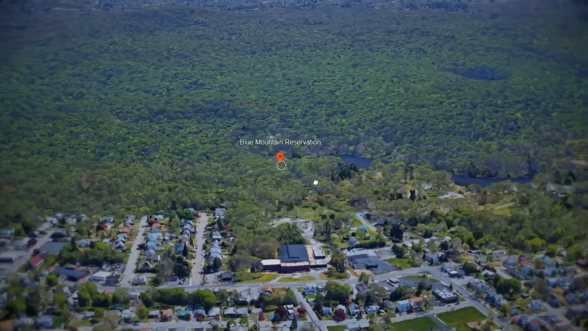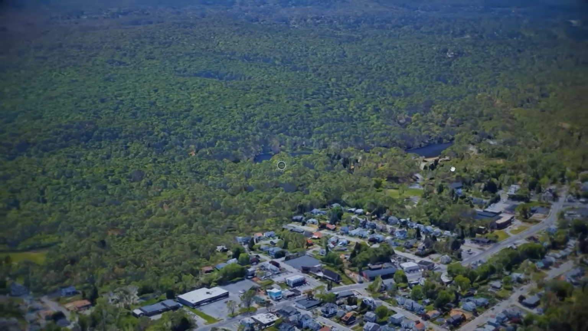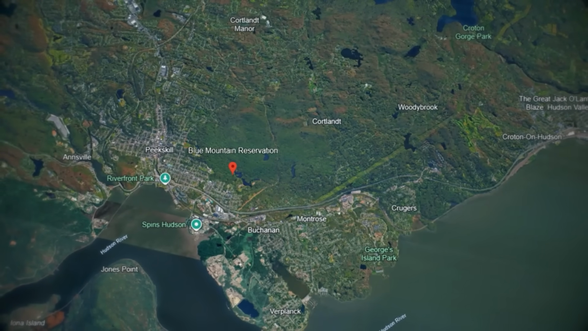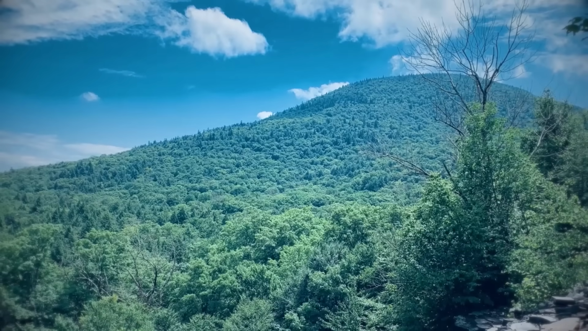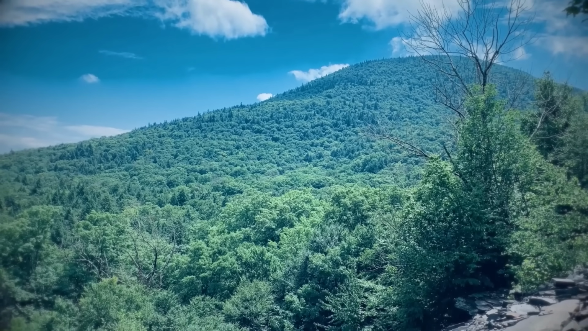The Blue Mountain Reservation, located in New York's Westchester County, is one of the state's premier parks, covering a whopping 1,538 acres of land. For decades, it served as a place where enthusiasts of the outdoors can gather and share their appreciation of nature with a multitude of trails for parkgoers to enjoy. Of course, one of the main groups that frequent these trails are mountain bikers, rightly so, as they are permitted.